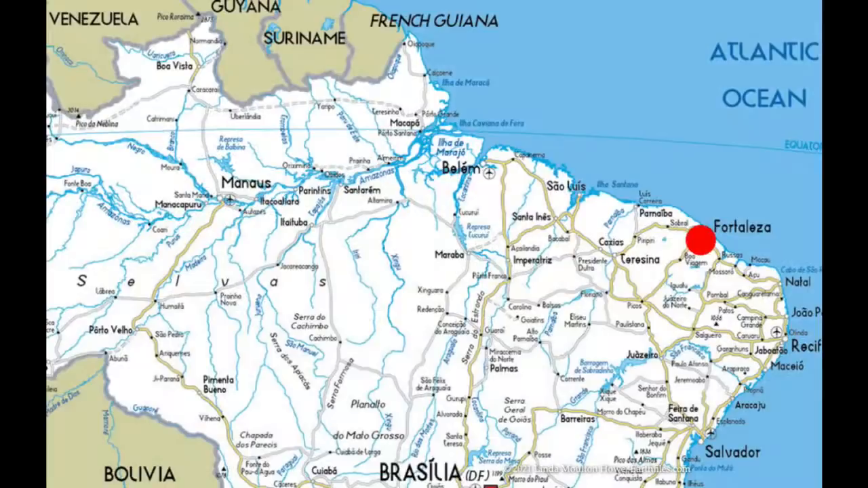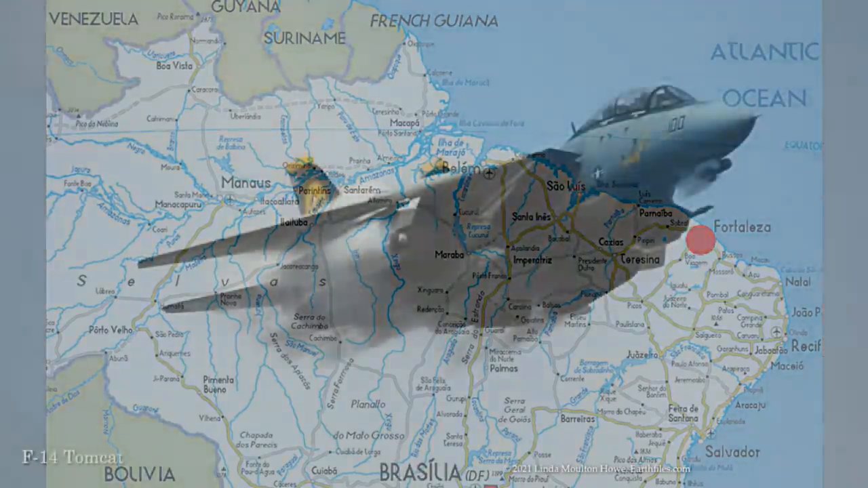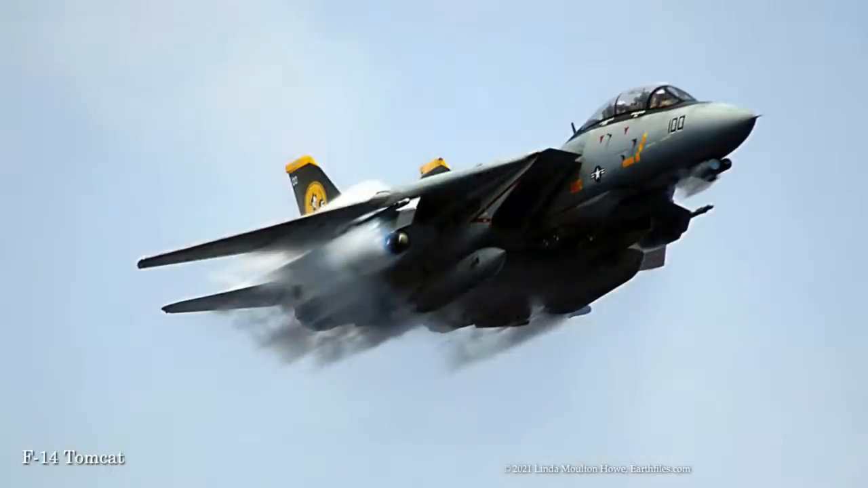We were about 200 miles off the coast of Fortaleza, Brazil, heading north. Radar picked up an object heading west toward our starboard side at around 2,500 miles an hour. I gave the order to launch 2 F-14 Tomcat jets to intercept if needed.